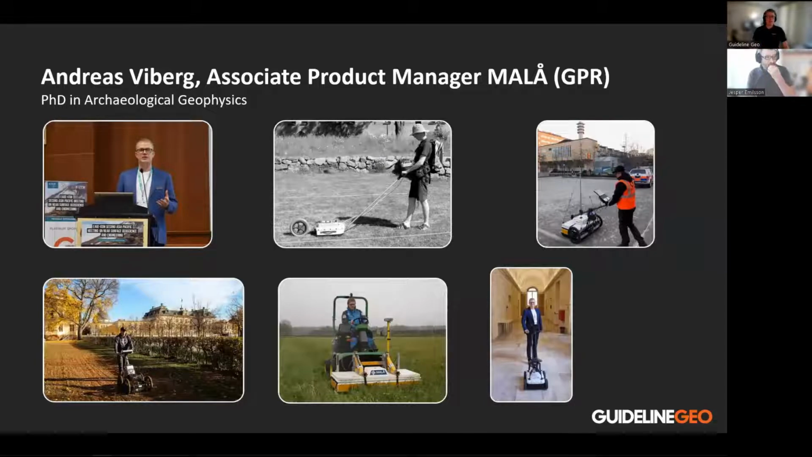I work with Jesper, working with product management for MALÅ GPR systems here at Guideline Geo. I have a background in archaeological geophysics, and I started working with ground penetrating radar in 2006. In the beginning I was working at the university in Stockholm, and I started to work for Guideline Geo in 2017.